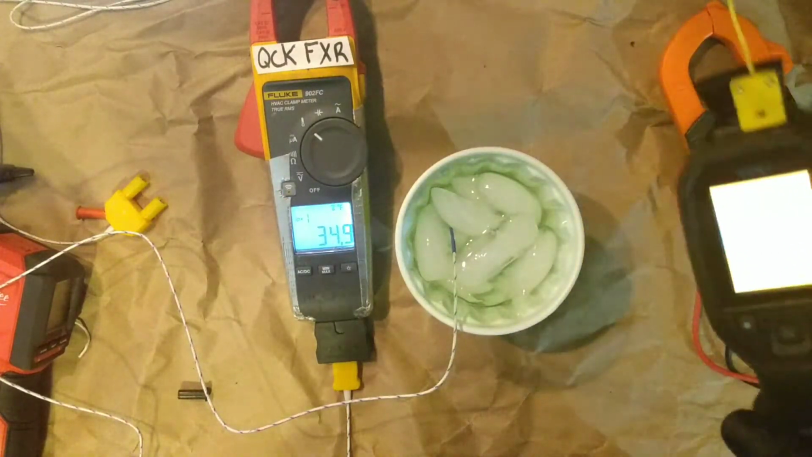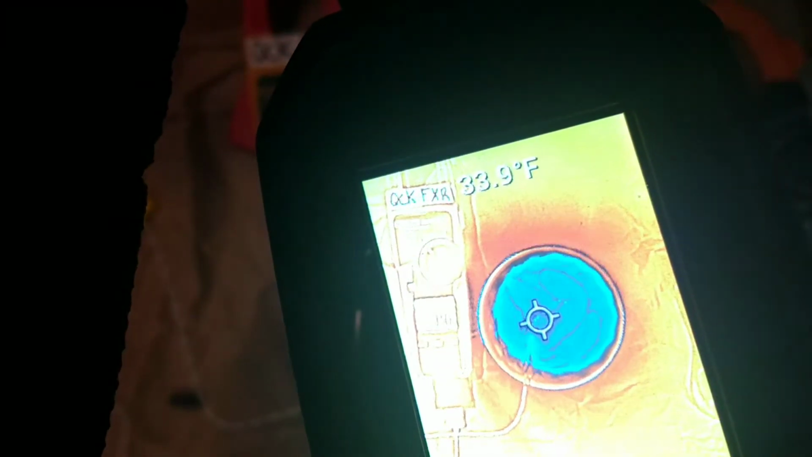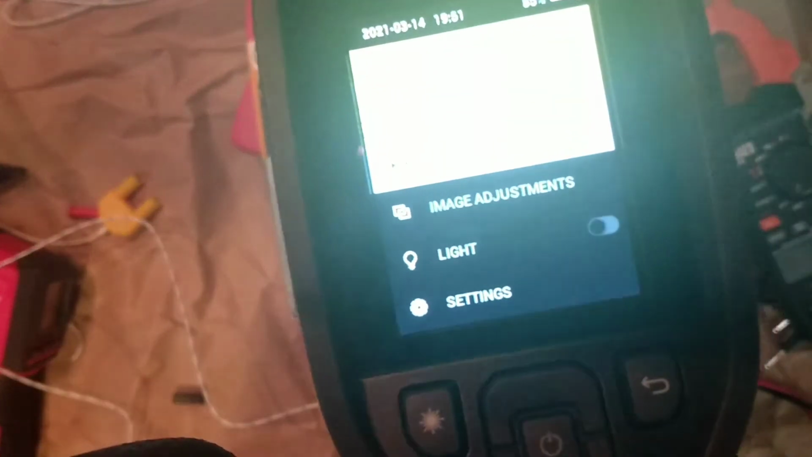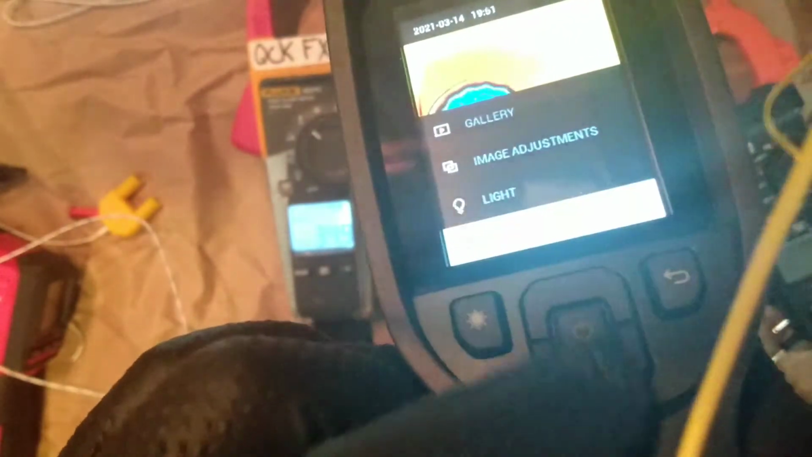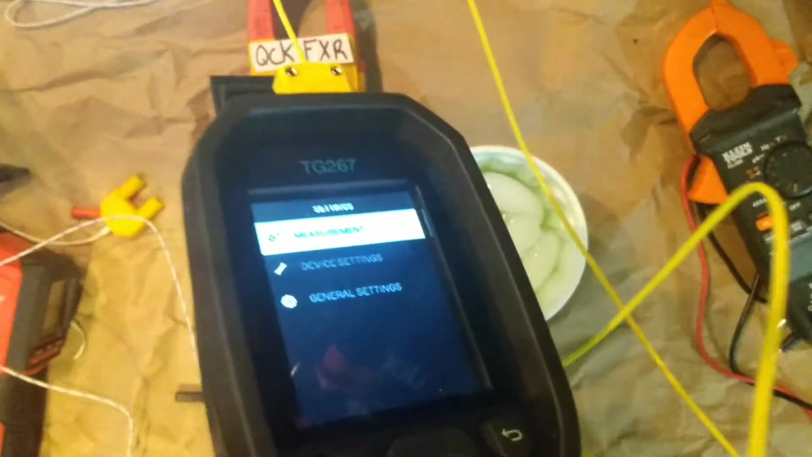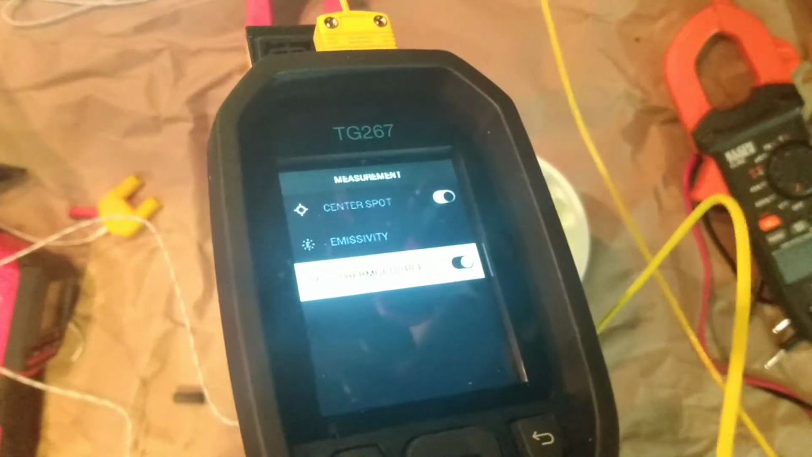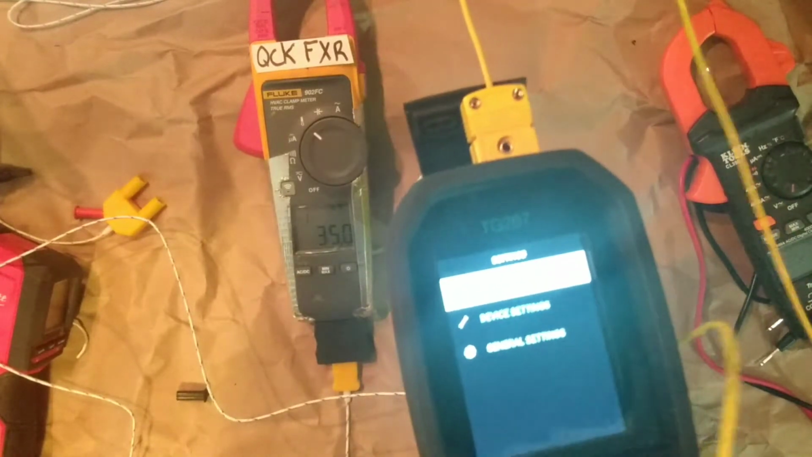I wanted to show this part though. You have to go through somewhat of a process. You're going to come down to measurements. I don't know why my camera has such a glare on it. There you go. Measurements. Then you come down to thermocouple. See, like I said, you have to go through some things.